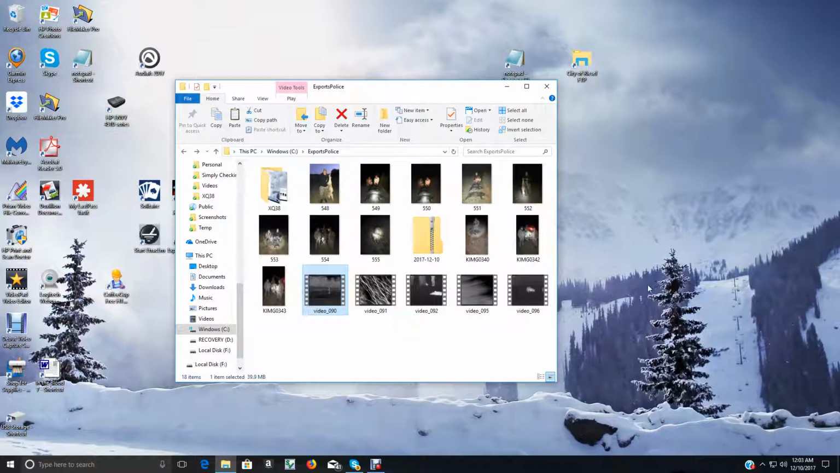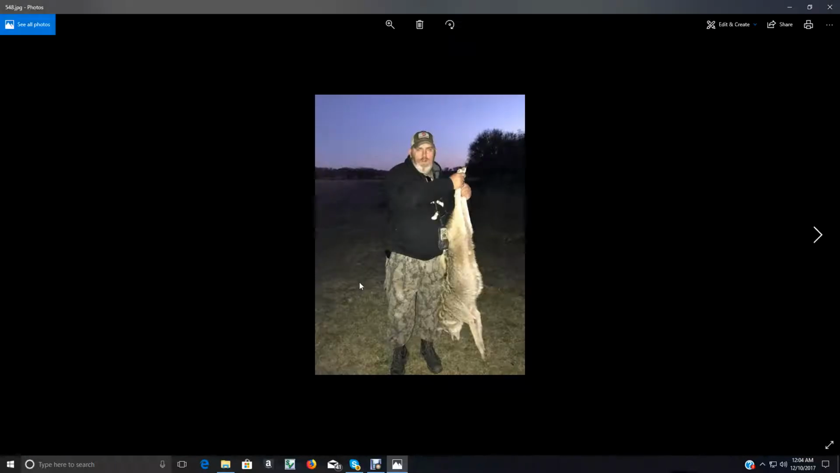If you don't believe me, go ask Brayson. He's the one that had to drag it that far. And let's see if I can find that picture. Trying to figure out which one that is. There it is, right there. And you can see it's not quite dark.